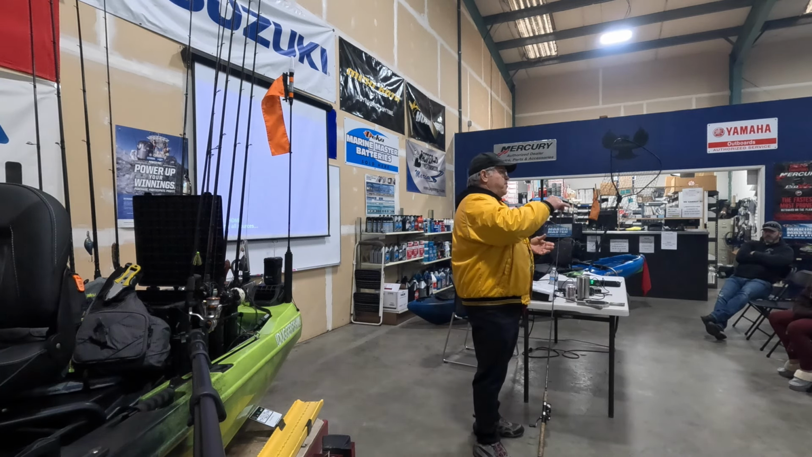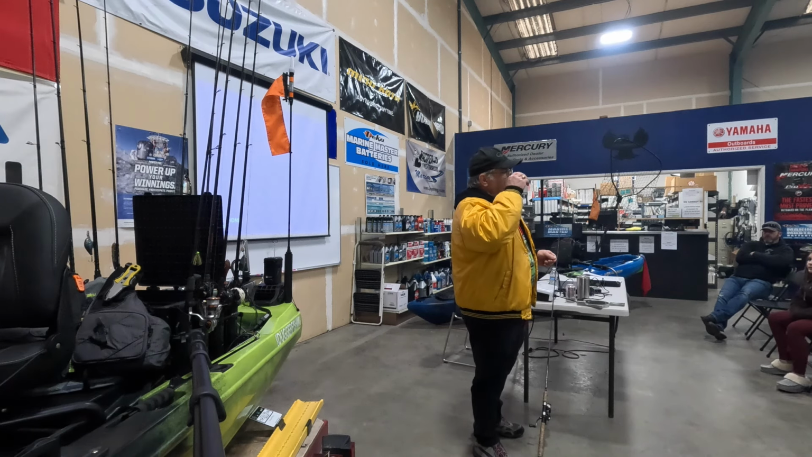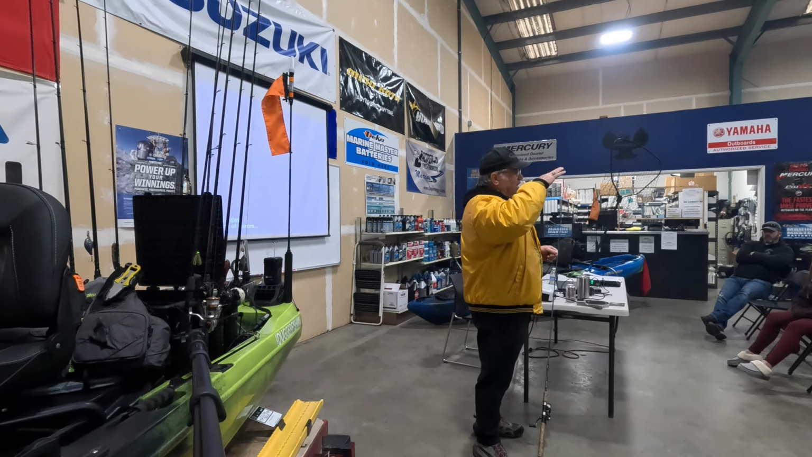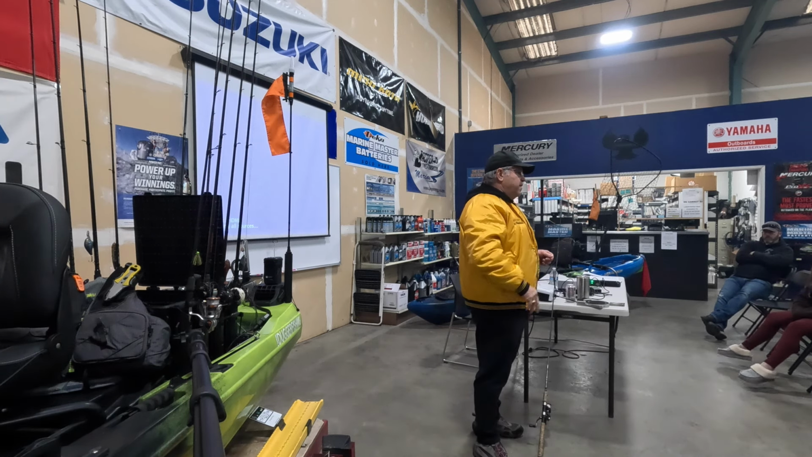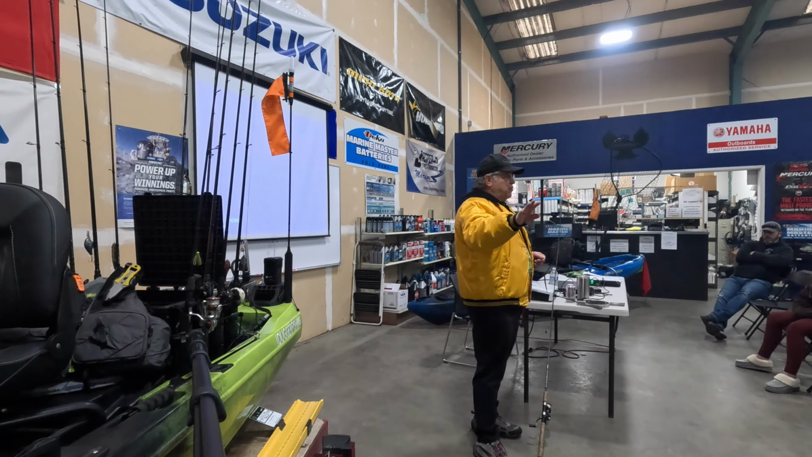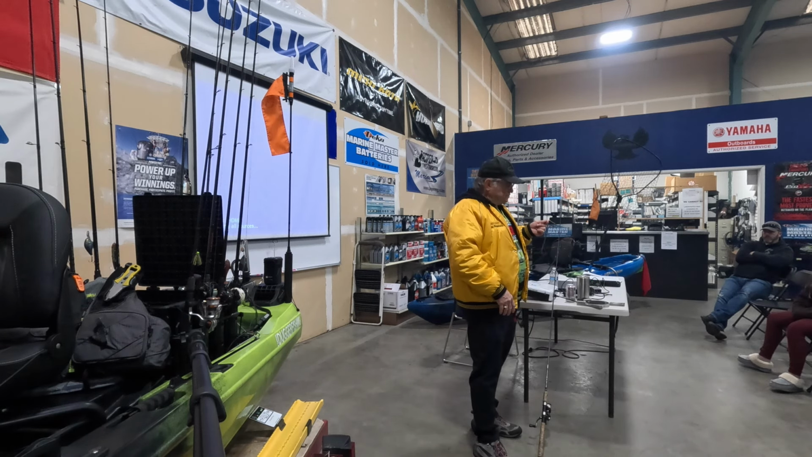Now, I've caught smallmouth bass on heavy line, and you can catch on reaction baits with heavy line all day long, no question about it, because the fish aren't focused on your bait and your line at a stationary position. But if you're fishing like a drop shot rig, and if there's no ripple on the water, if it's glass clear, calm, that's when you really need to lighten up on your equipment.